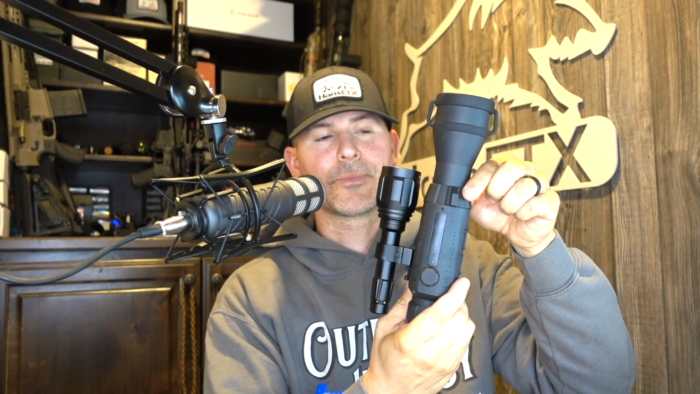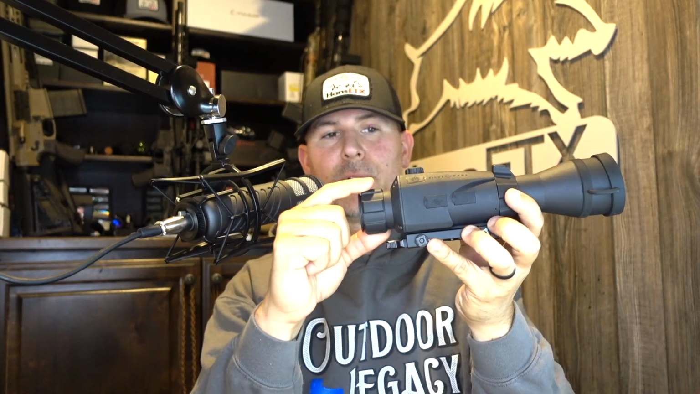Just walking around the scope, the layout is a lot different than the HD, if you're familiar with that. You've got your focus objective ring right here, so you turn that to focus the objective lens. Obviously, you have your eyepiece diopter focus here. You've got a power button on this side, and you've got your record button right here on the other side.